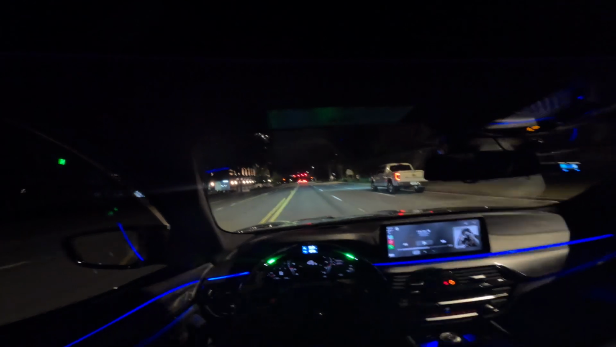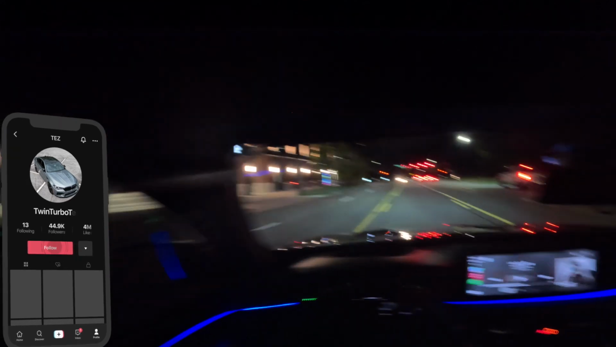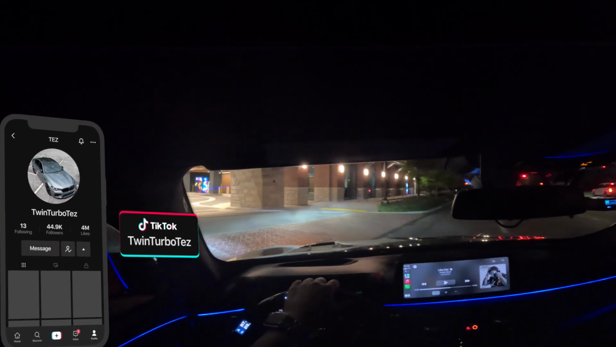Hold on, let me show y'all this spot right here. Careful going in. I think y'all already saw this spot on another POV, but if you new, you about to see the spot again, man.